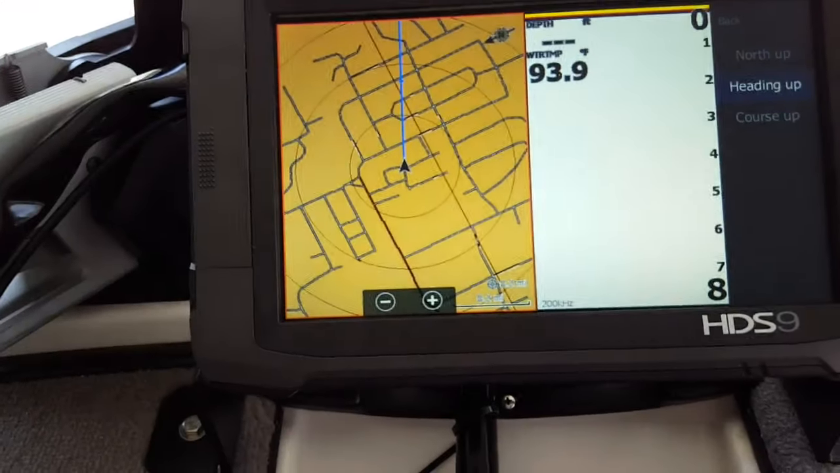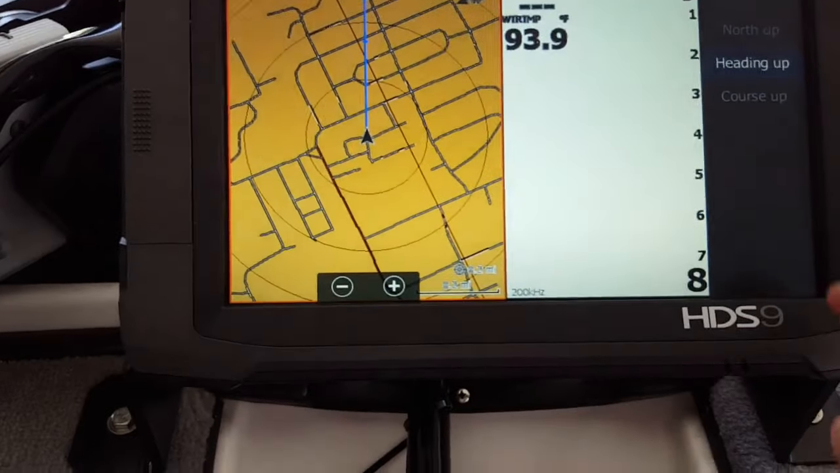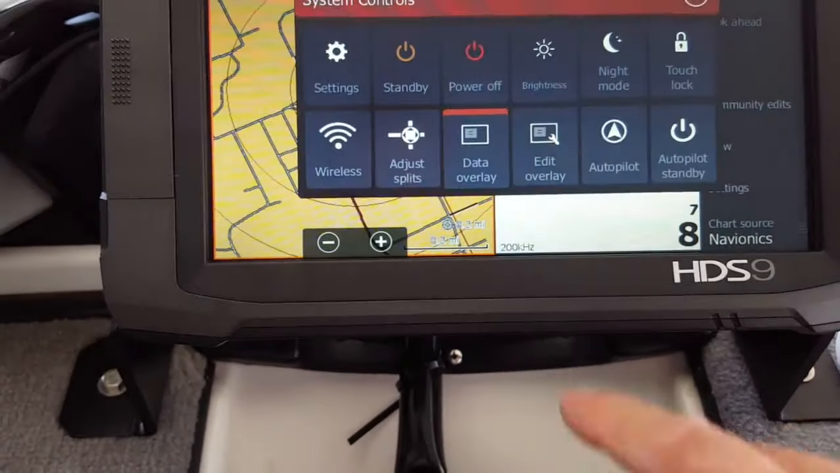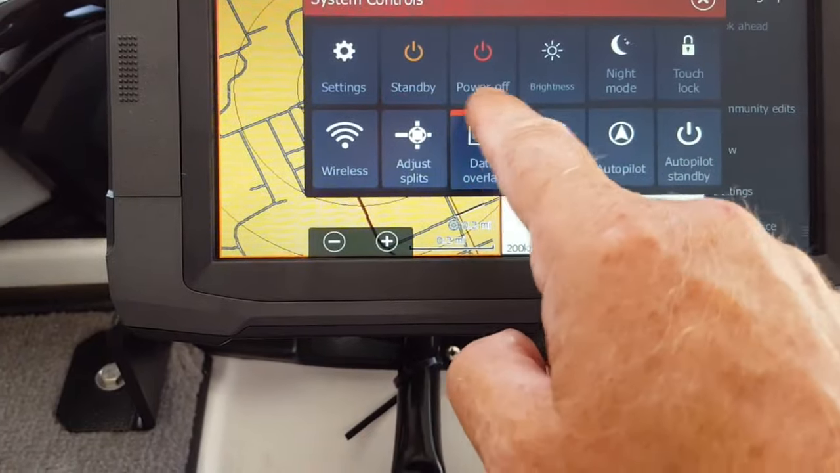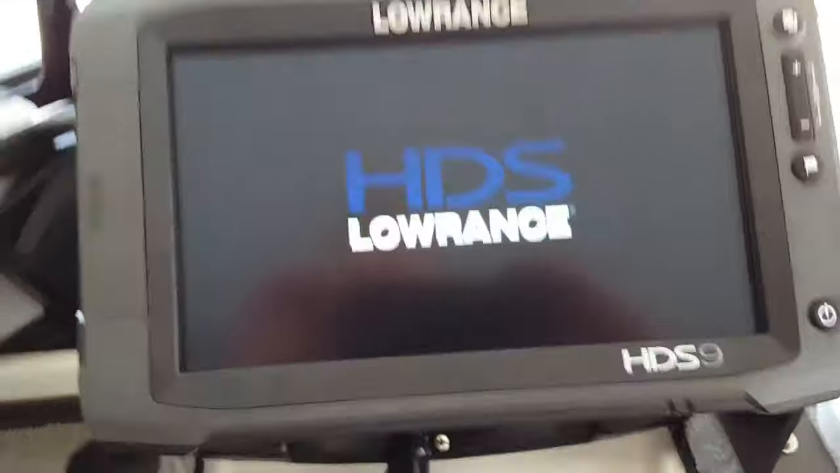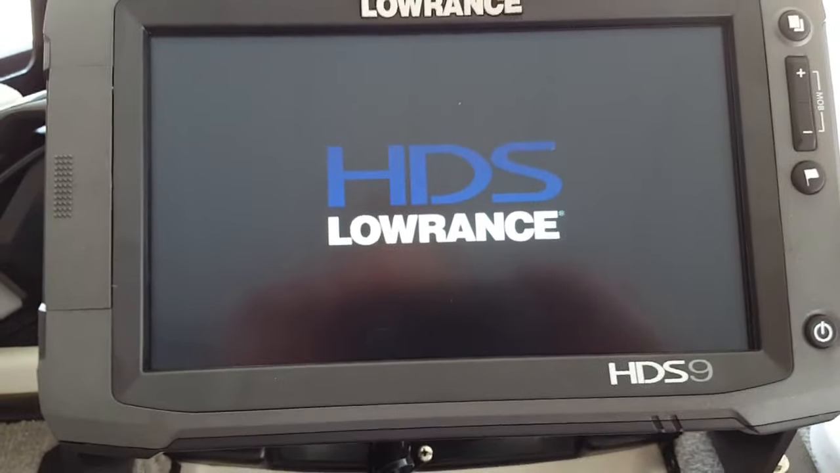So anyway, I appreciate it, guys. And one little other note that I can make for you guys is when you shut this off, use your power button and come up here to your settings, and it says power off. Power your units off that way. That's the best advice I can give you for starting and shutting down.